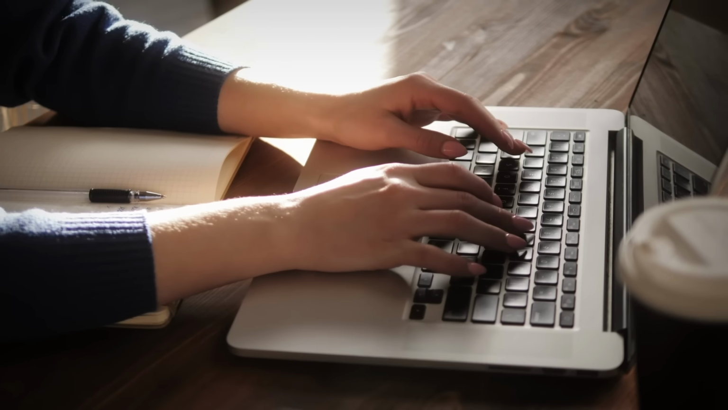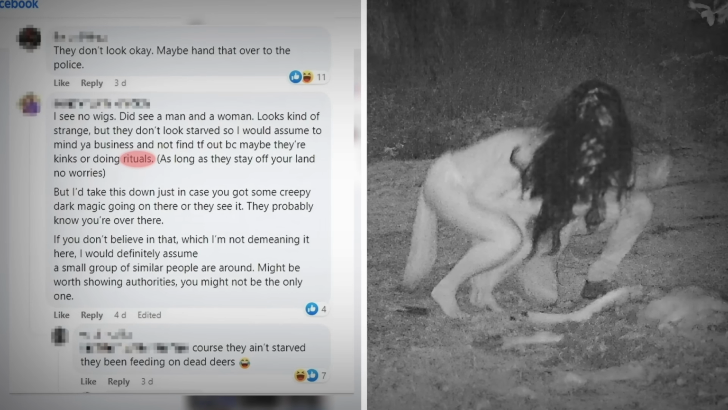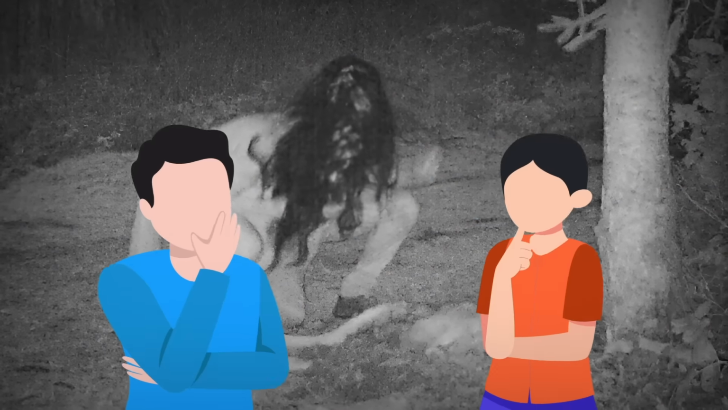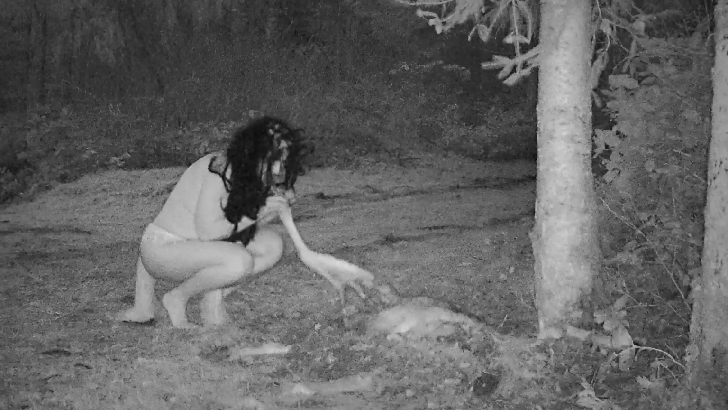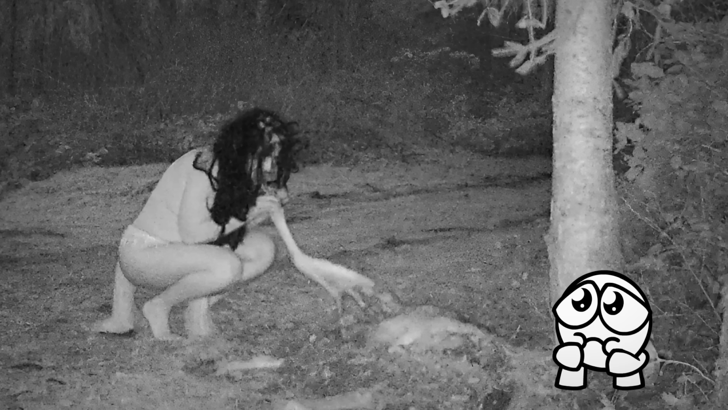After Corinnia posted the pictures to Facebook, many theorized that the figures might be real-life witches, or part of some strange cult, on account of their unusual clothing and disheveled appearances. Others thought it may have been some locals, knowing a camera had been set up and playing a prank, as the long black hair looked like it could be a wig. But going as far as to defile a rotting deer carcass and seemingly eat parts of it feels pretty extreme for a prank.